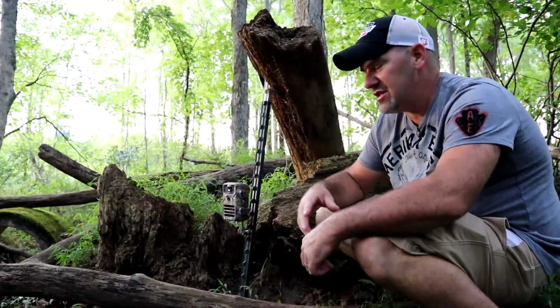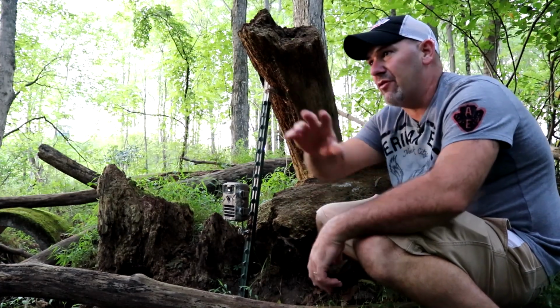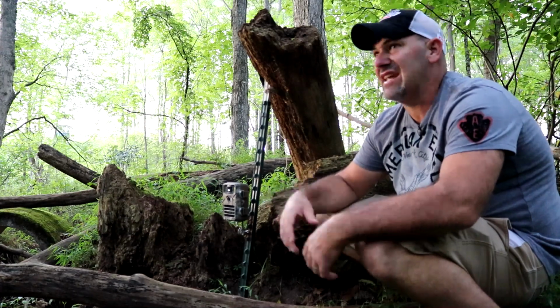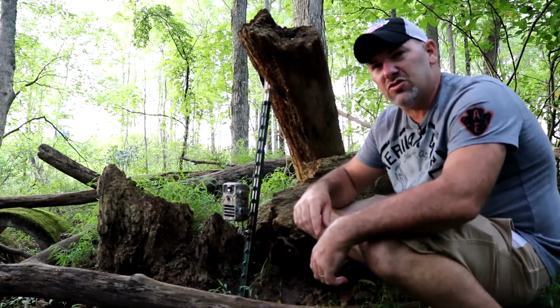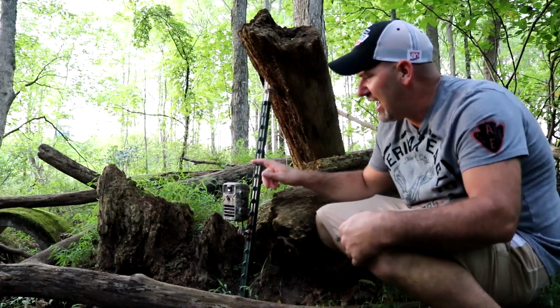So we made it out in the woods. I mounted my Tovendor here on a homemade T-post that I have overlooking this little water hole. We're in the middle of summer, it's hot, it's sticky, there's bugs everywhere here, and one of the only little water sources is this water hole. There's tons of tracks around and I expect to get some immediate action.